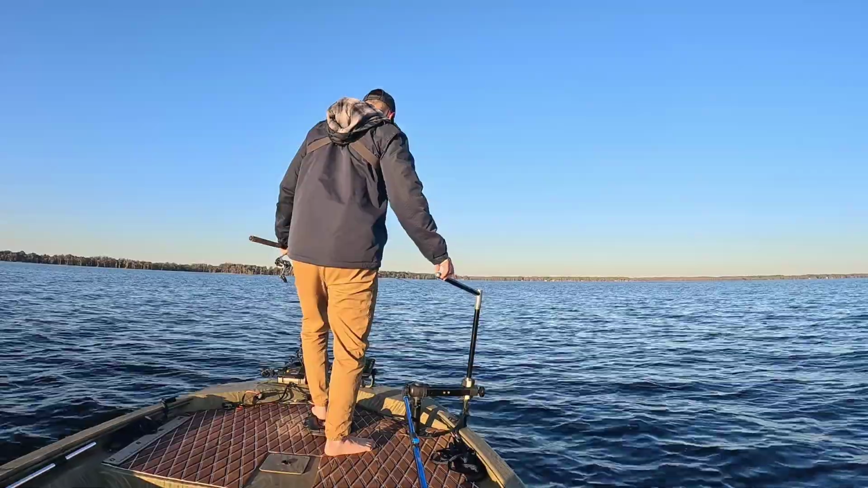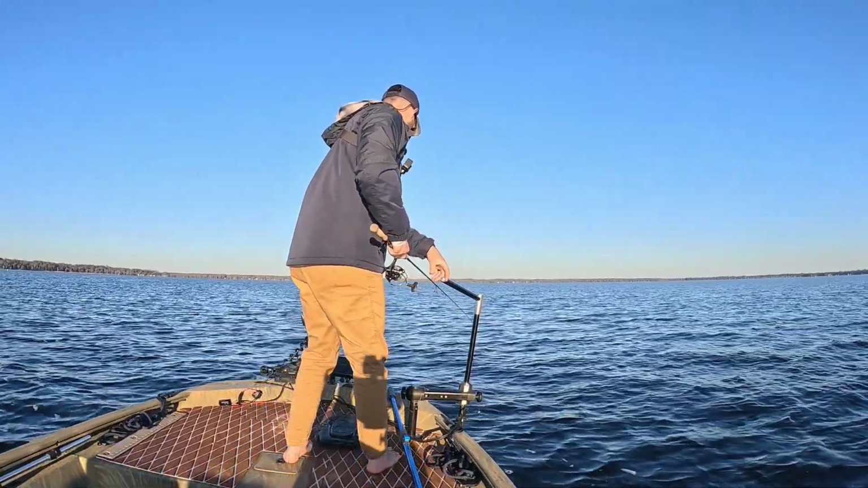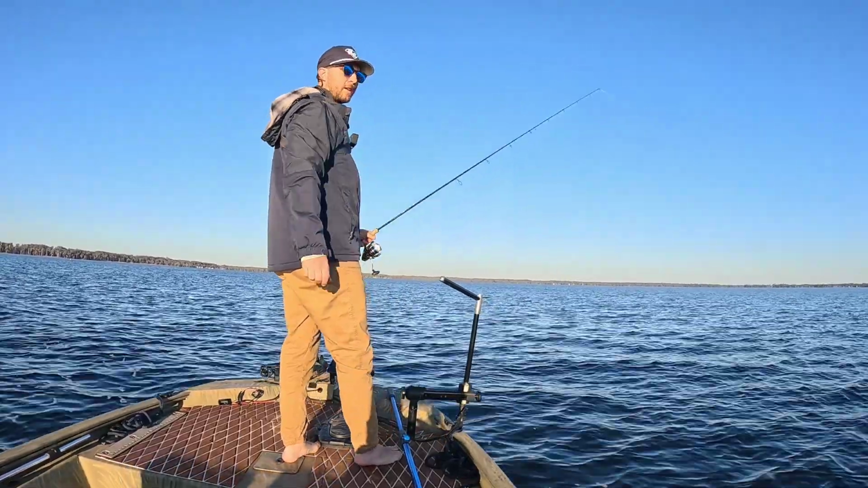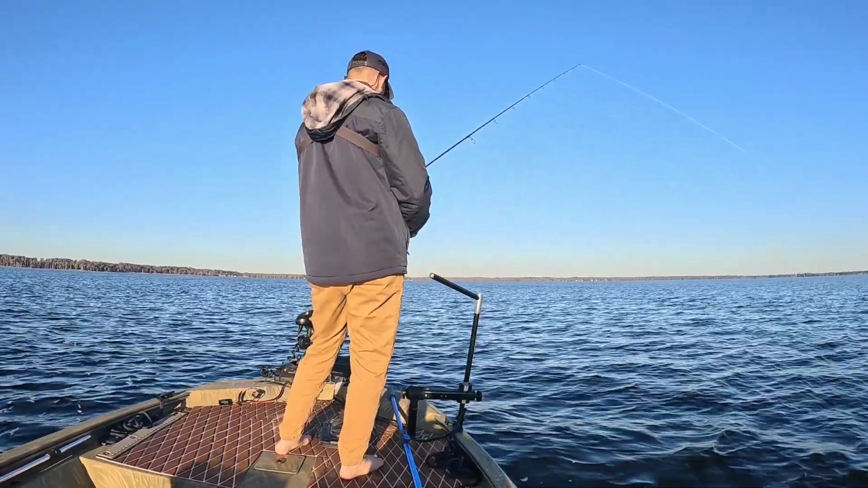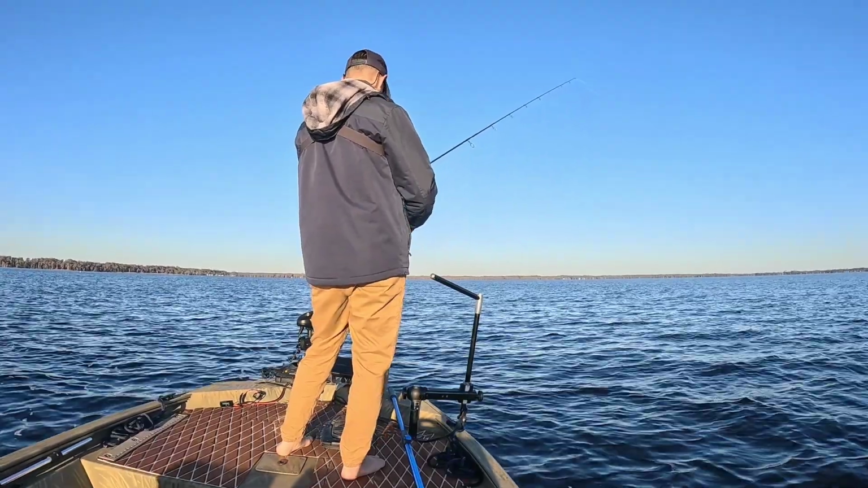Let's see what we can do. I'm casting to this brush pile and it's like 35, 40 foot away. Got a small jig head on there. It's a 1/30th, which is a weird size, but it's a 1/30th ounce jig head. Seems to do all right.